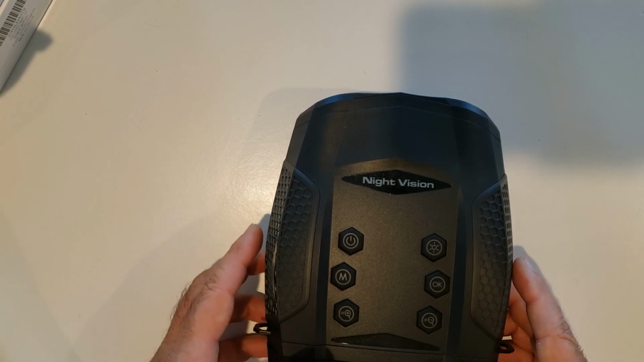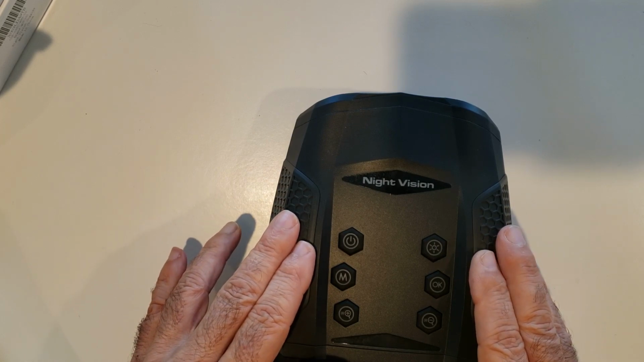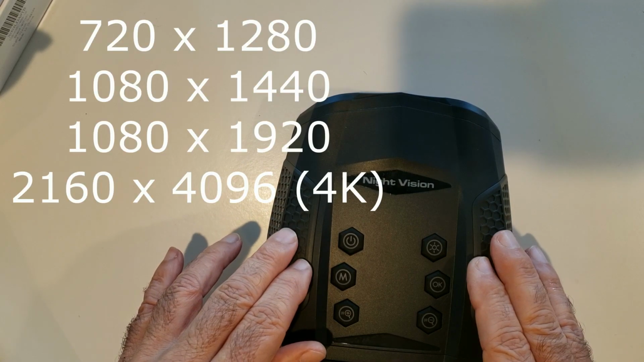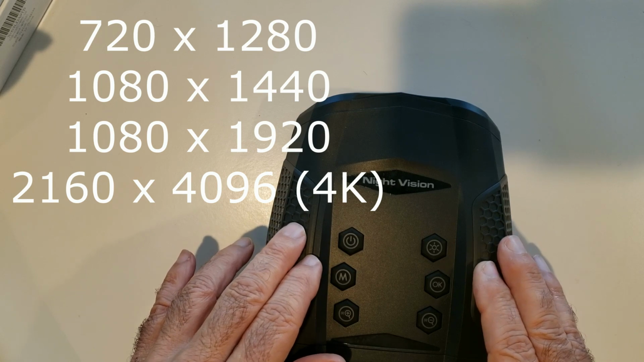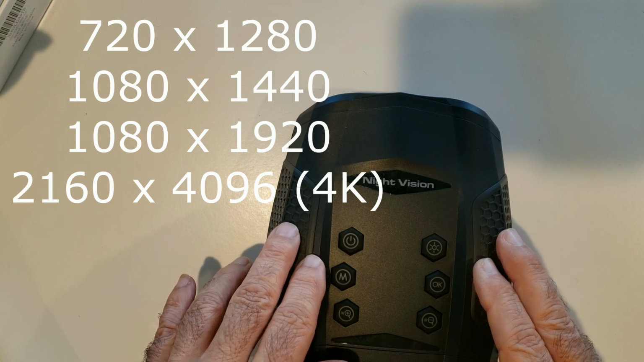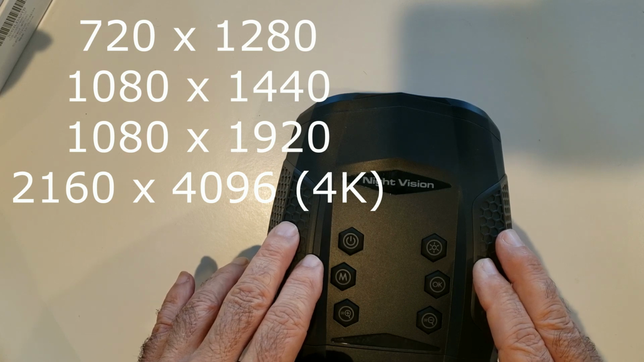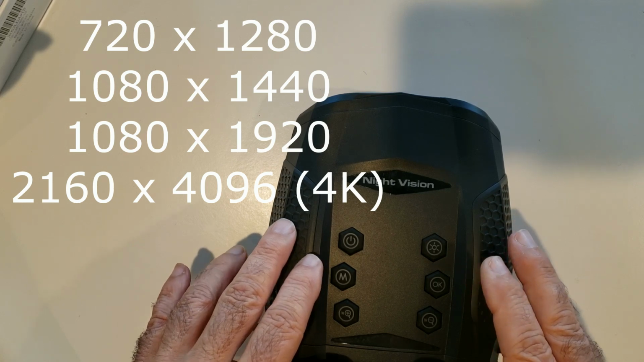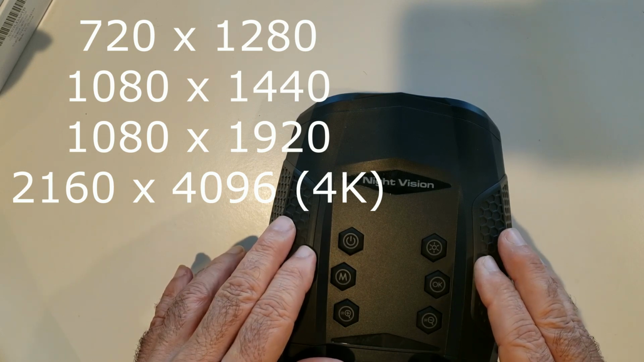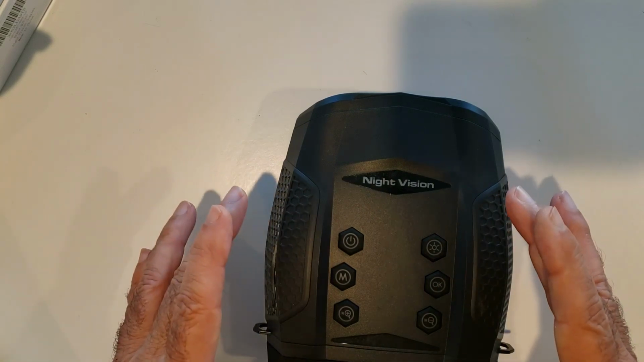Let's talk about some of the things that it can do. Well, first of all, it does do video, but it does something that's a little bit unique in that it has 4 different video resolutions. They all have 30 frames per second. You have your standard 720, and you also have an ultra high resolution of 4K, which is 2160 times 4096. But it also has, in addition to the regular 1080, a 1080 by 1440, which is a square function.